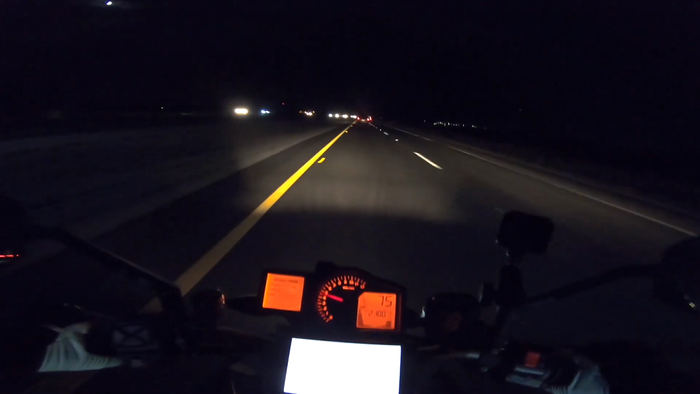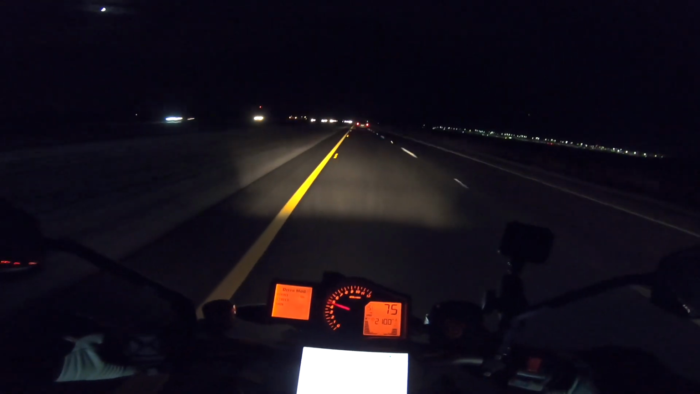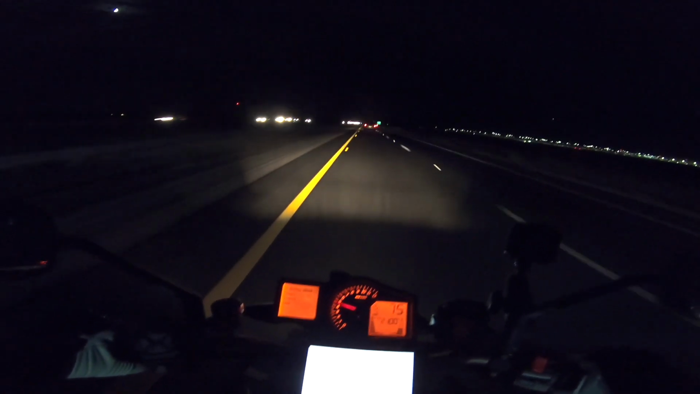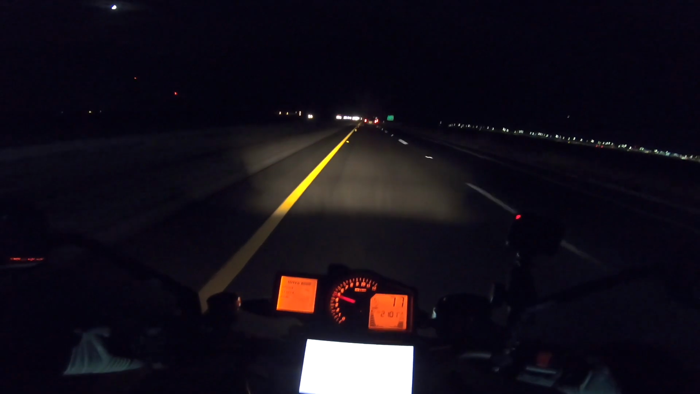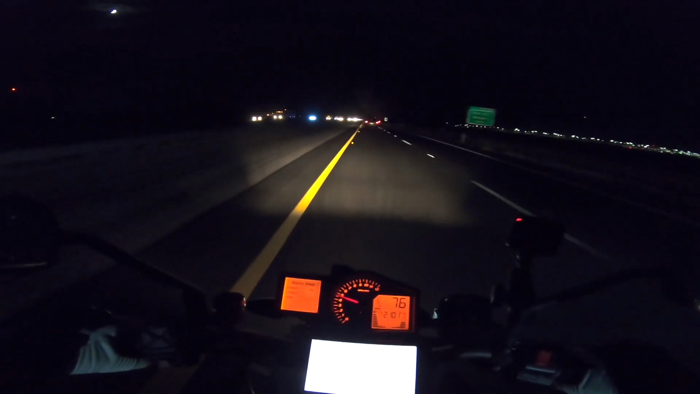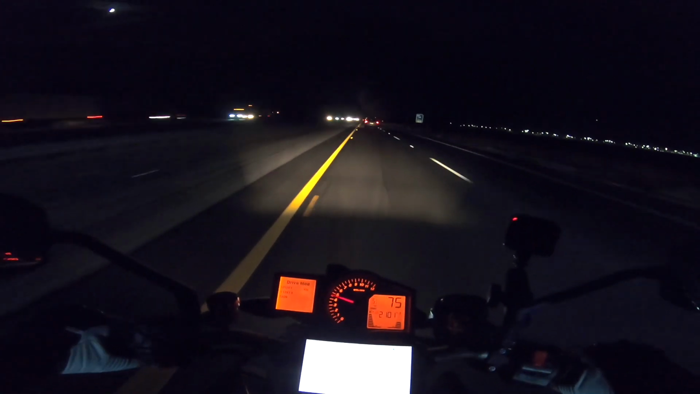So we're here at the end of summer and we're getting slammed with a little bit of heat and we're spoiled. So getting out here at night on a little ride, it's kind of nice. And you kind of have to treasure these times where it's cool at night. Definitely cooler than it is during the day, obviously.